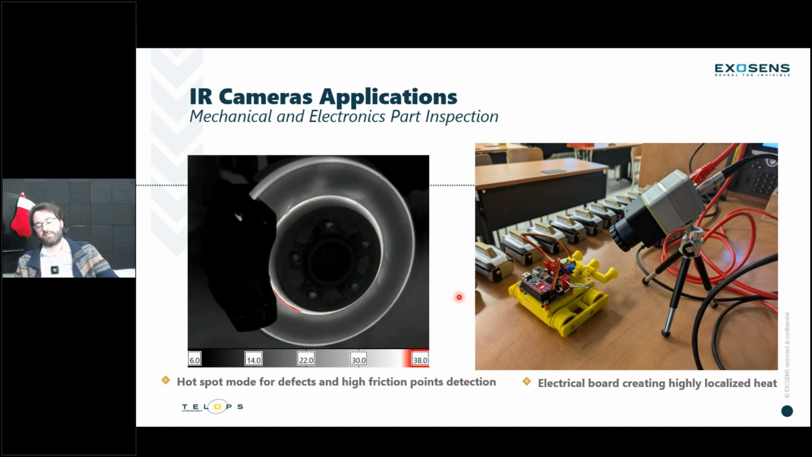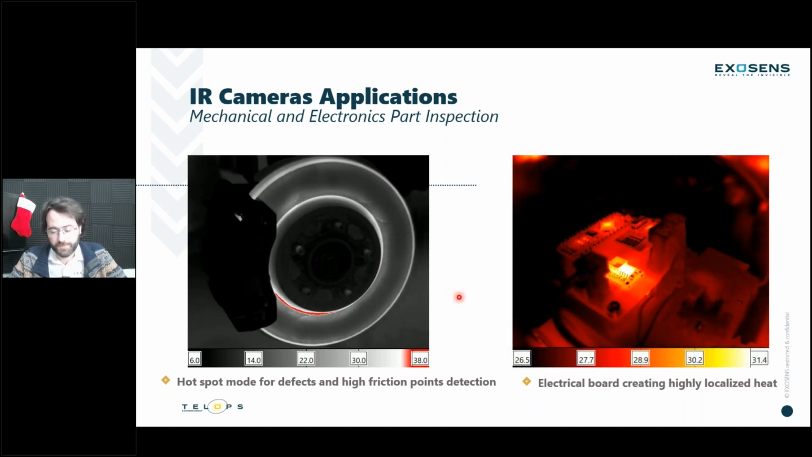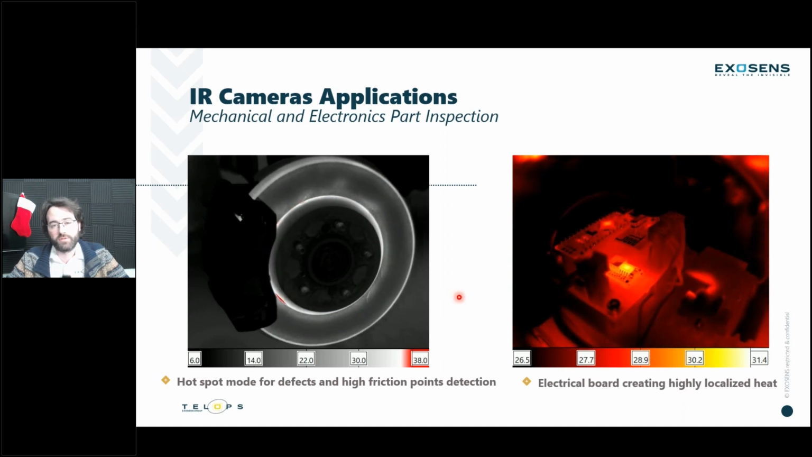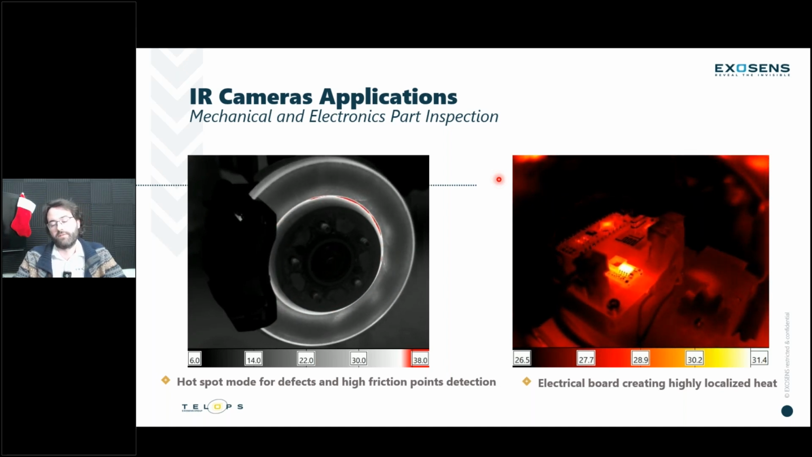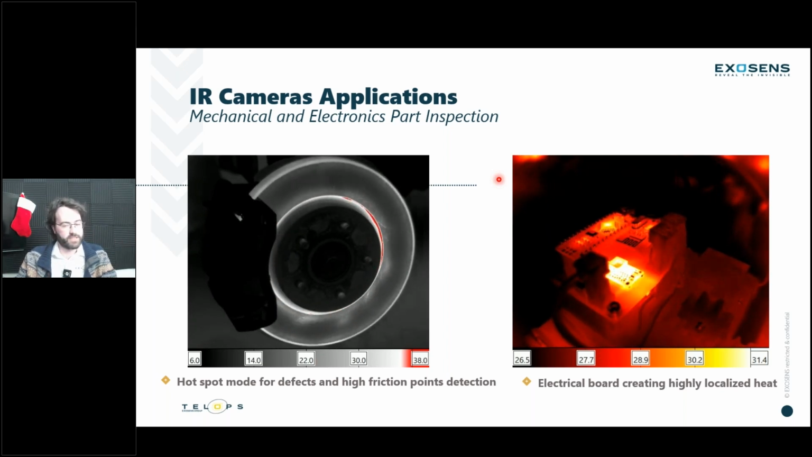Otherwise, for electronics, so electronic boards, electronics in general, that are also applicable to cars, having a lot of electronics in them nowadays. The V60 is a really, really interesting one to use for electronic inspection. Once again, it's typically not extremely fast, but there are highly localized heat points within your electronic boards. So having that long wave range for that V60 camera offers a very sensitive temperature range and very accurate data, and that allows for a great inspection for all those mechanical or electronic parts.